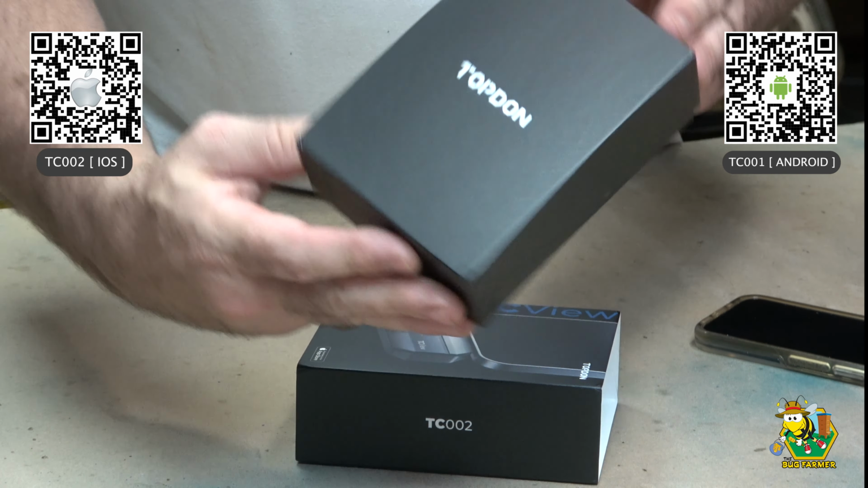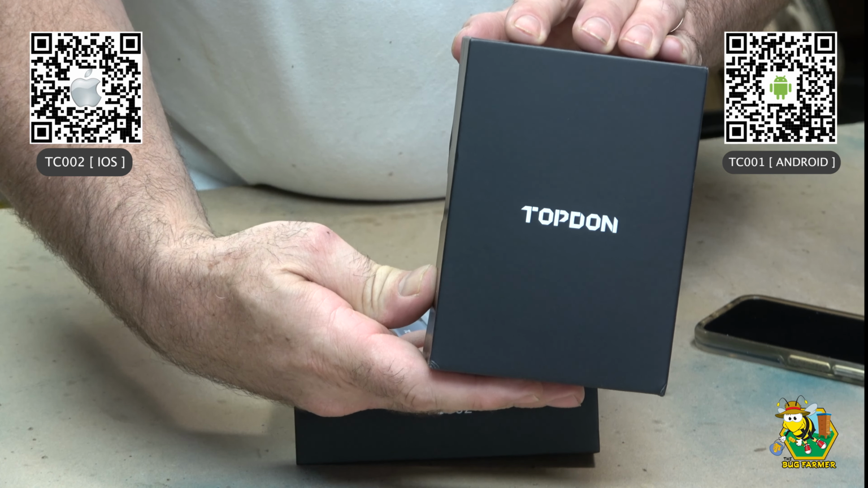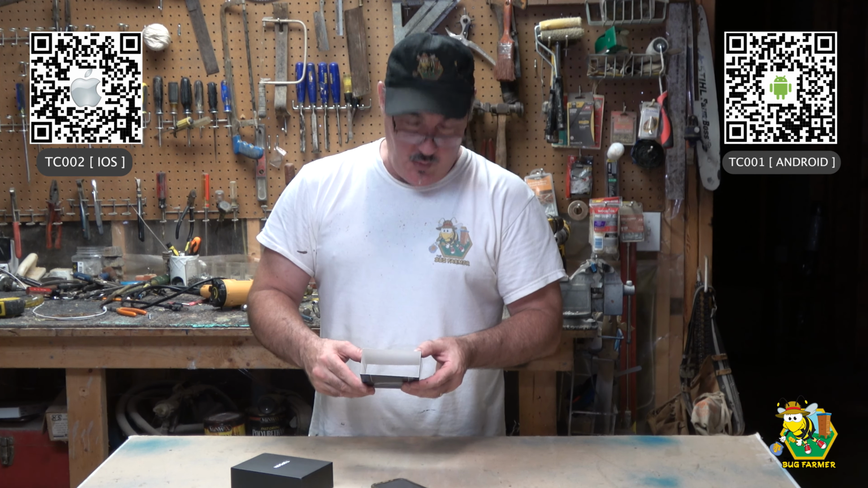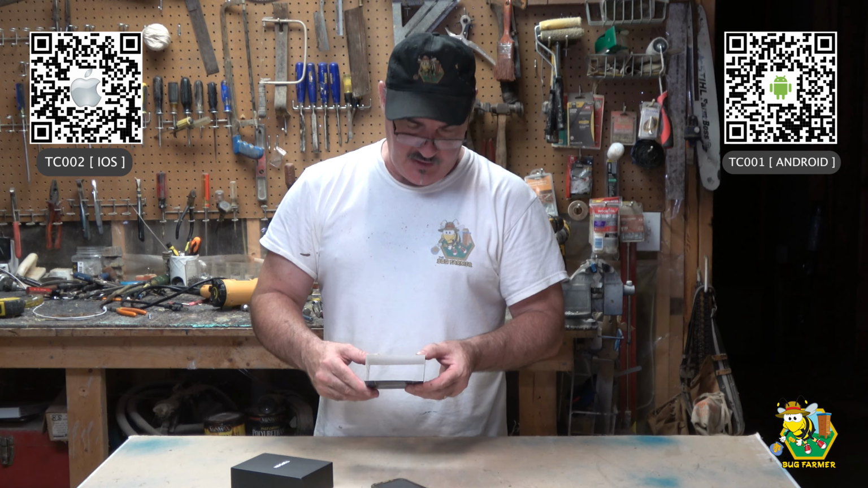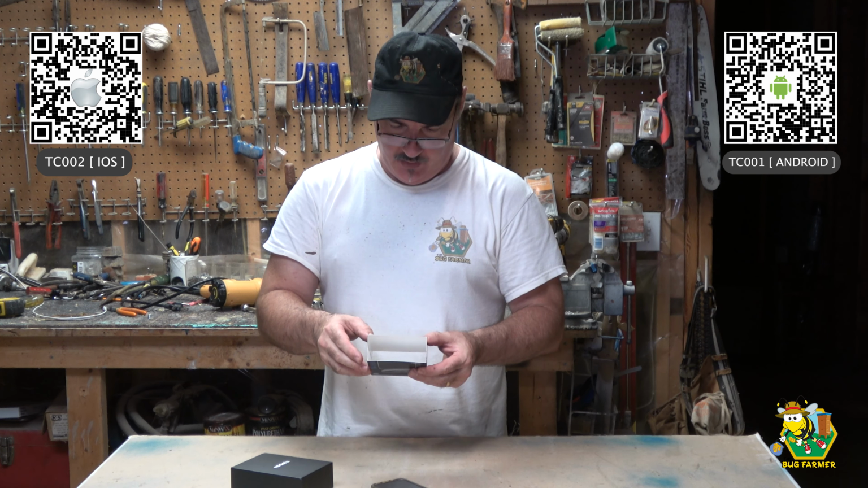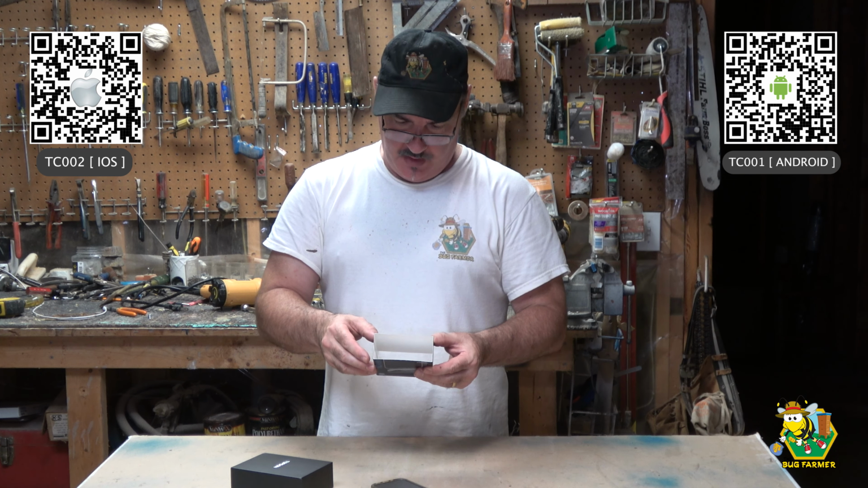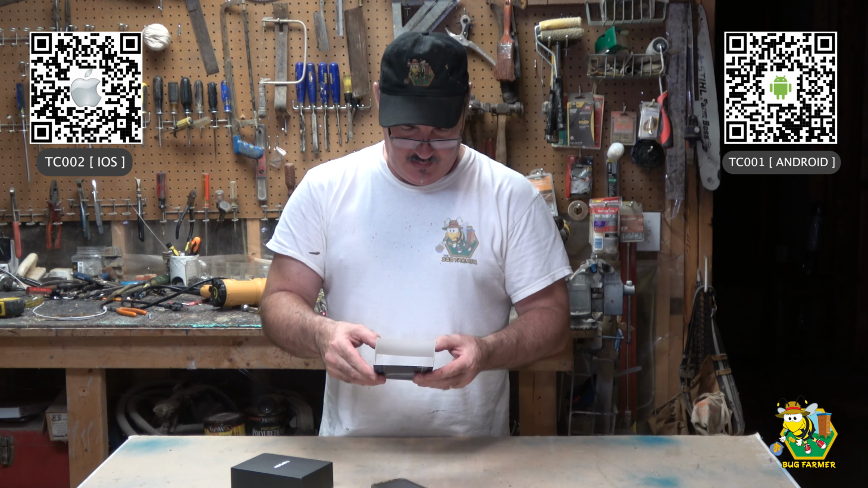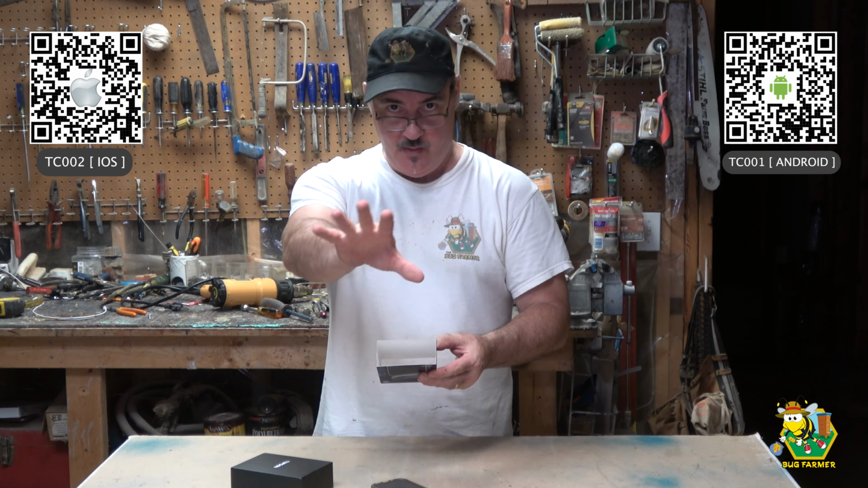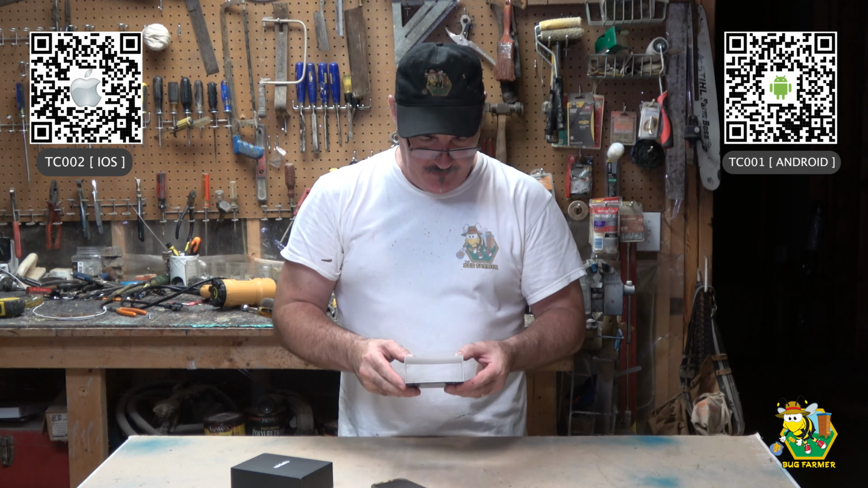Yeah, this is the TOPDON. So let me go over some of the features that I see on the back of this thing. It is a 256 by 192 high-res IR camera. Real-time temp and waveform. It works with iOS Lightning port, as well as they have another model for the Android. So you Android folks out there, you can use this too.